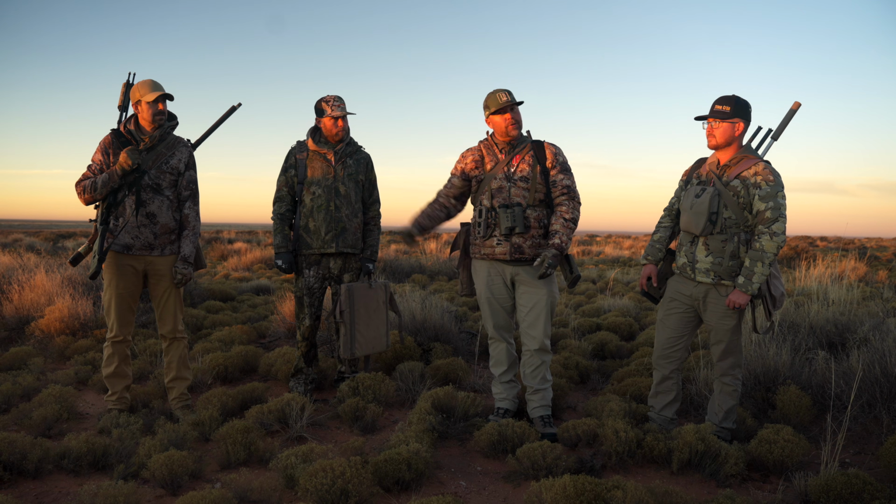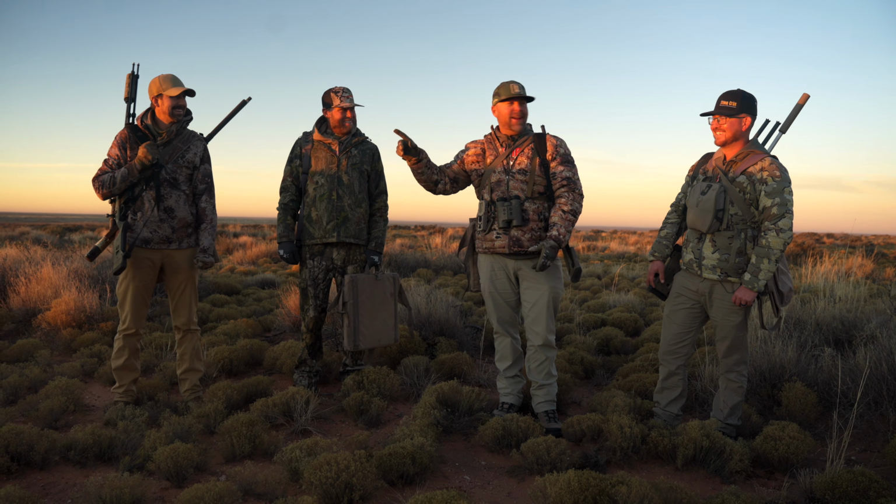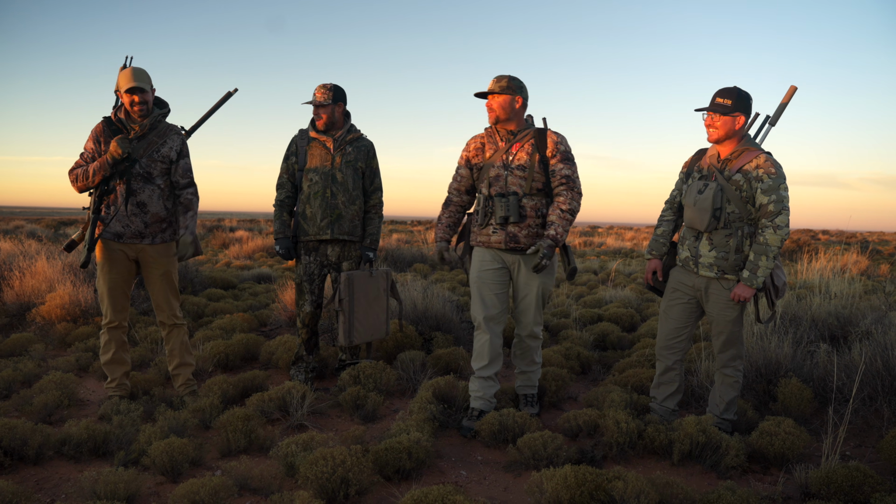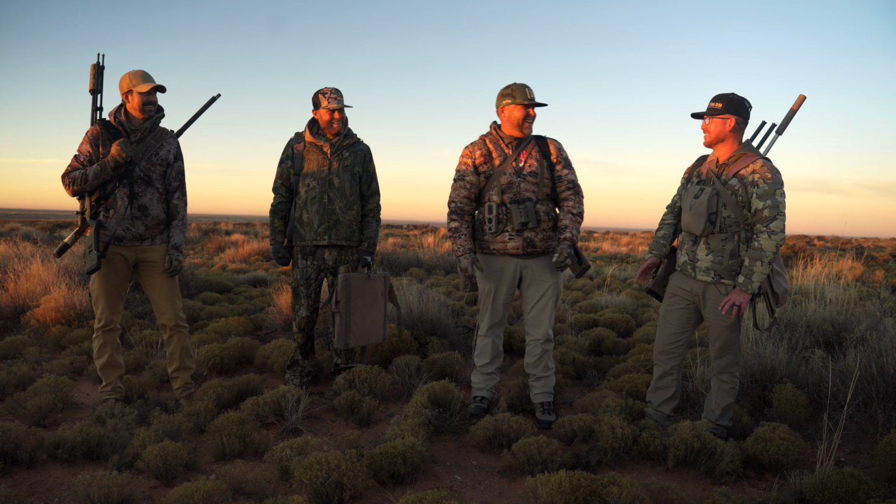So, still trying to get old Dustin one with the shotgun. He was dedicated. He packed that thing every stand yesterday and didn't even get to pull the trigger. So, we're going to reward you today with a shotgun coyote. Maybe more than one. I'll take it. Hopefully all of them.